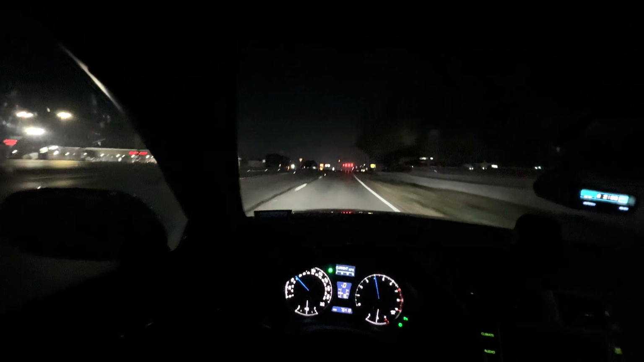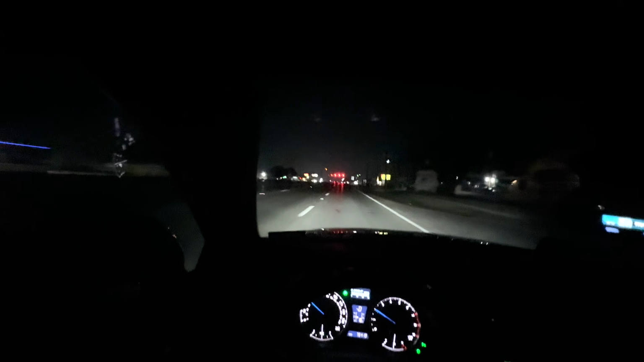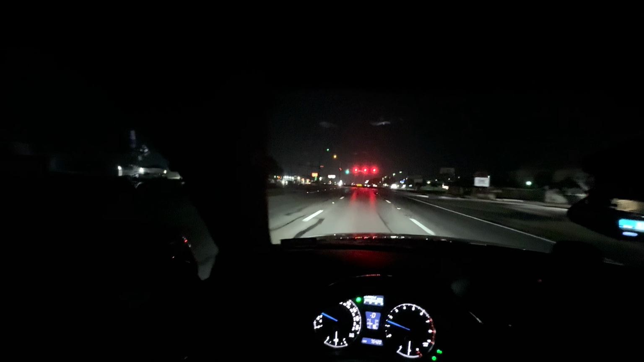Because she is lowered, I do have some issues with scraping every once in a while, but nothing insane. I've been in lower cars, so this isn't horrible. It's not too bad.